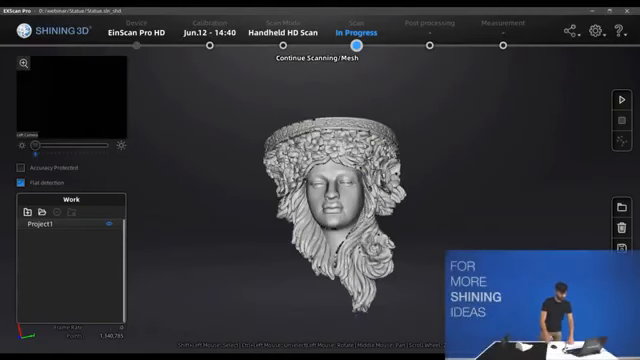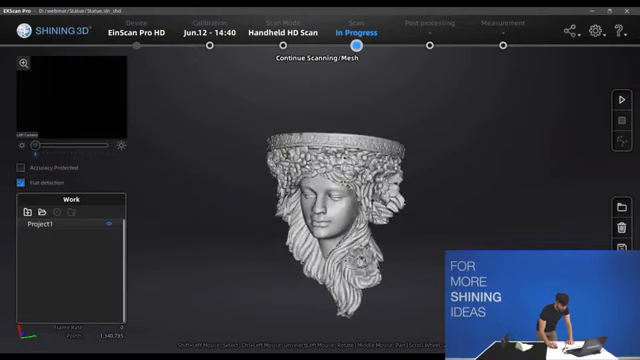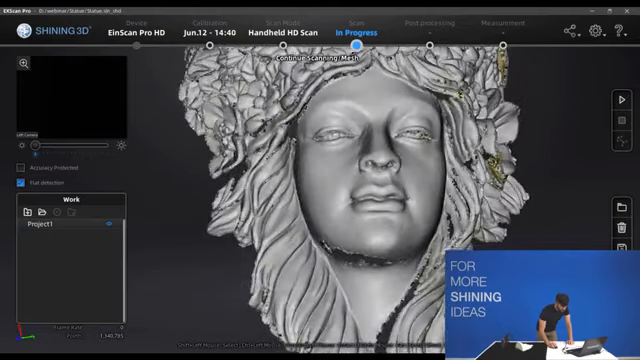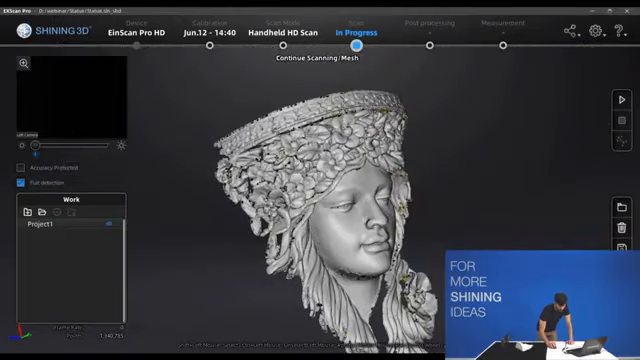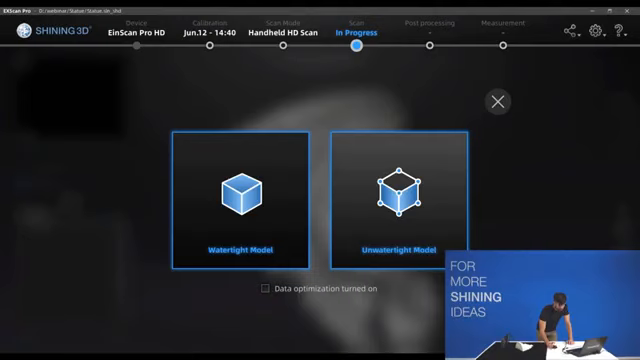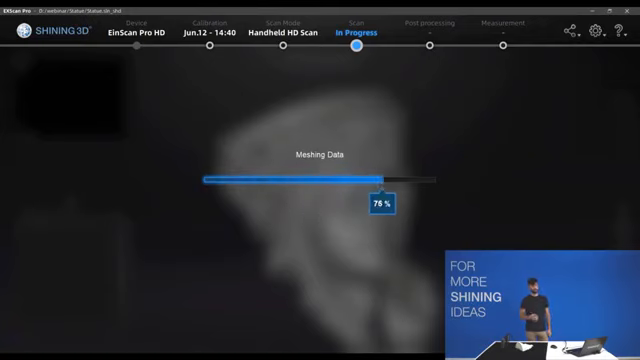Alright, so the point cloud has been generated. And now it's possible to mesh the model, and we can select a watertight model. And you could see that we deselected the option to optimize the mesh, as what we were really looking for in this case was keeping these very high details, and therefore we are looking for very small triangles.